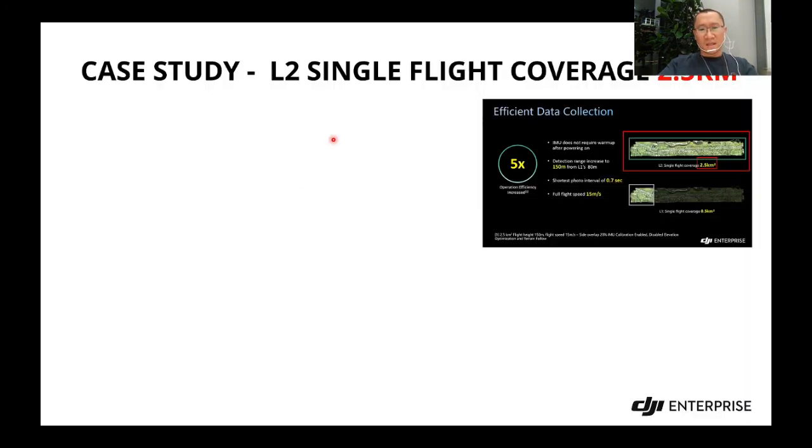Okay, first, some of our attendees might be wondering, wow, for L2, single flight coverage goes to 2.5 square kilometers, as we mentioned before. Is Brad kidding? Are you joking with me? No, actually, this is achievable. So let me use a real case to show you.